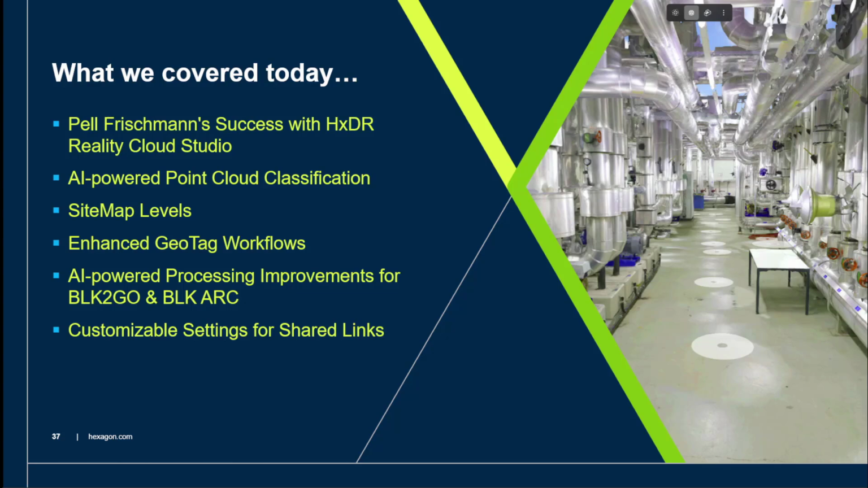And sitemap levels, self-explanatory, nice and easy to break down the project by levels. Also enhanced geotag functionality, including of course LGSX import as well, that's coming very soon. The AI powered processing for BLK2GO and BLK ARC data. The color improvements, so hopefully if you're an owner of one of those devices, you can clearly see the improvements, and of course the customizable settings for shared links. So we've covered a lot in a short space of time, but I really am very, very positive with the direction of the platform and the adoption that we're seeing.